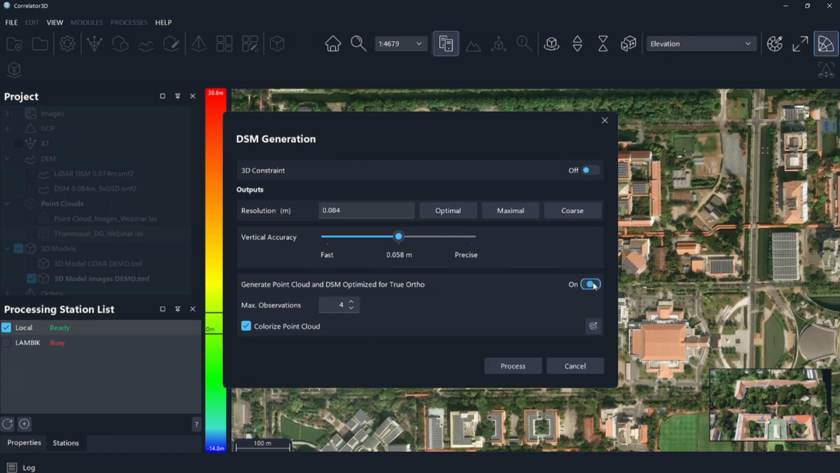The next part is generating your point cloud. So you have to turn on the option generate point cloud. And you can see we do have a very new option here in Correlator. It also generates a DSM that is optimized for true ortho. This is a whole conversation on its own, Eric. So yes, it is. I know there are folks going to get a kick out of this. Yep. And we'll probably cover this again, maybe in another webinar. But yeah, true orthos are always difficult, and you get some noise. This time, your true ortho DSM is going to be generated at the same time as your point cloud. So it's going to be a pretty nice and precise DSM, very, very well tailored for your true ortho requirements.